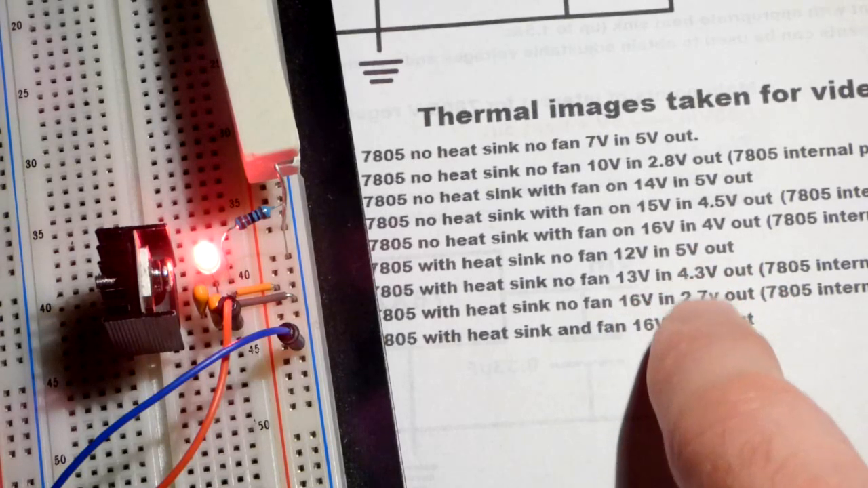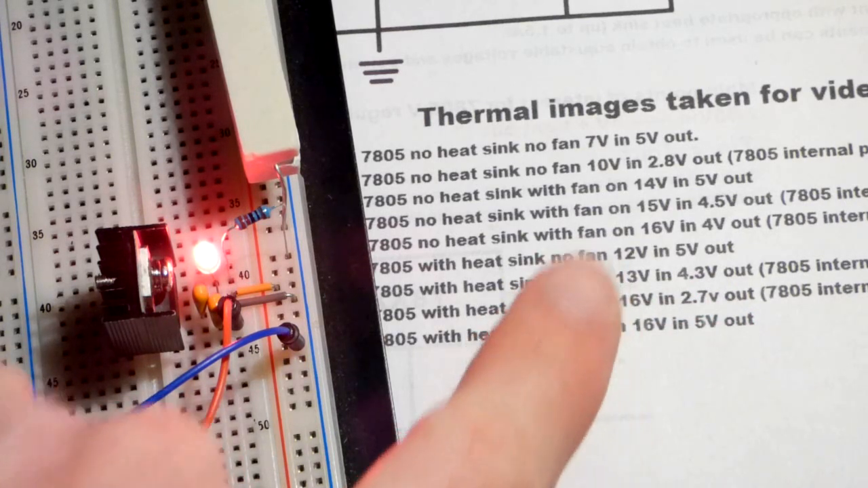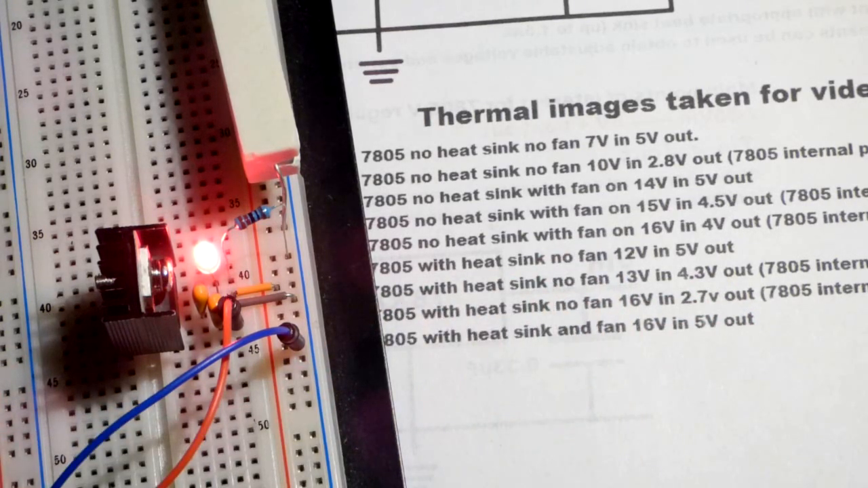So it goes down a bit over time. You can see there's a gap between 13 and 16, so it's not super rapid. The heatsink is helping to reduce it, but it's at 13 volts and still holding about 500 milliamps pretty steadily. So I'm going to wait a little while and come back.